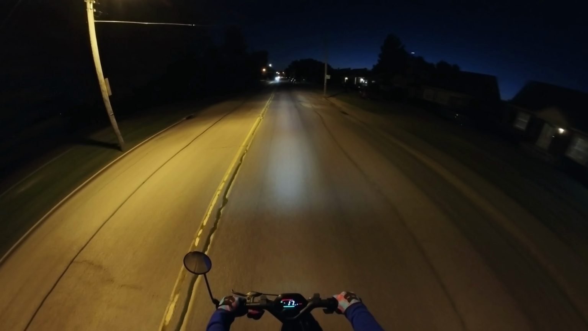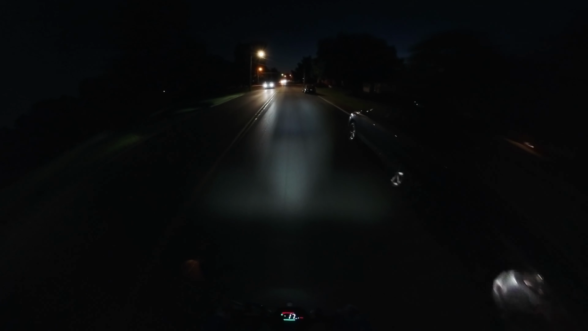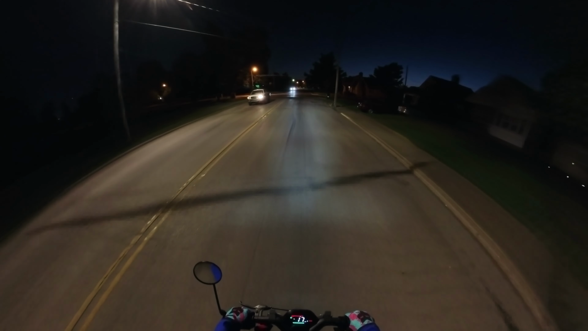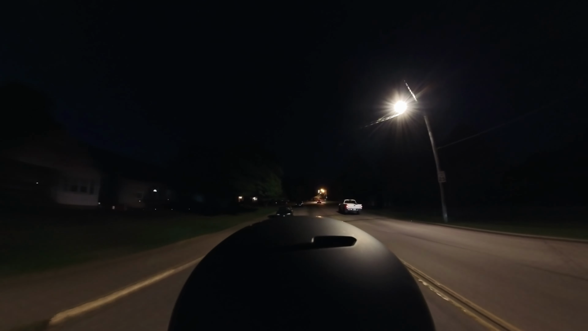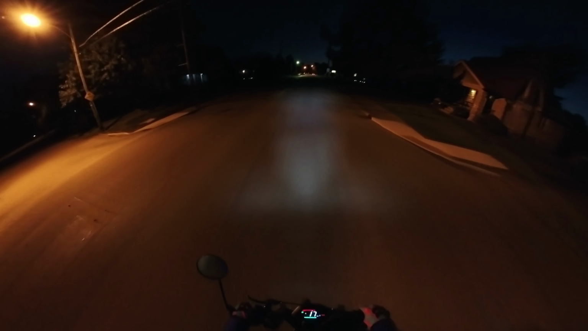One thing I did for this scooter, if you've watched any of the past videos I did, which not a lot of people have done apparently, is add a rear view mirror to get visibility behind me. On scooters, to see behind you, you usually have to turn your entire body and wrench your head around.